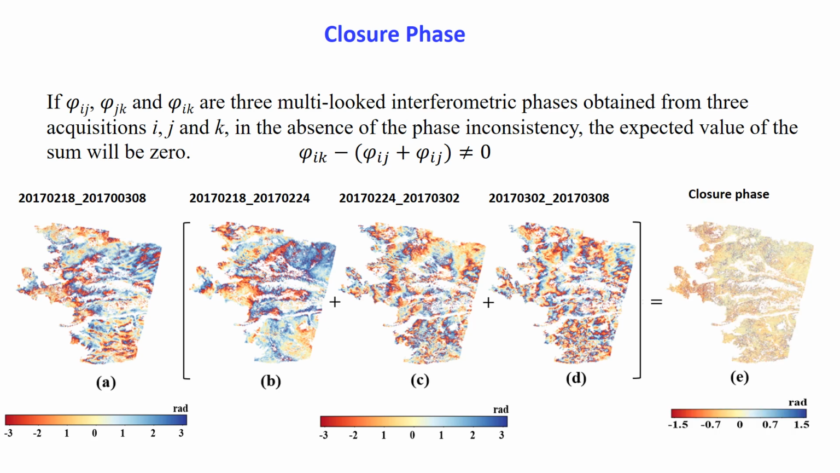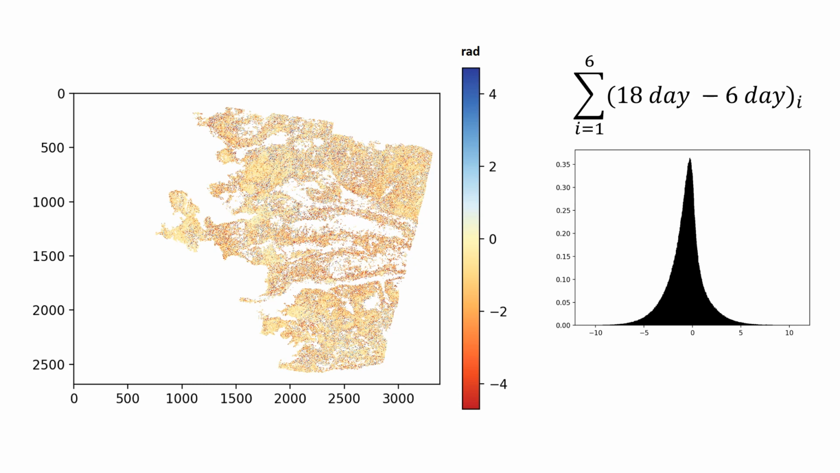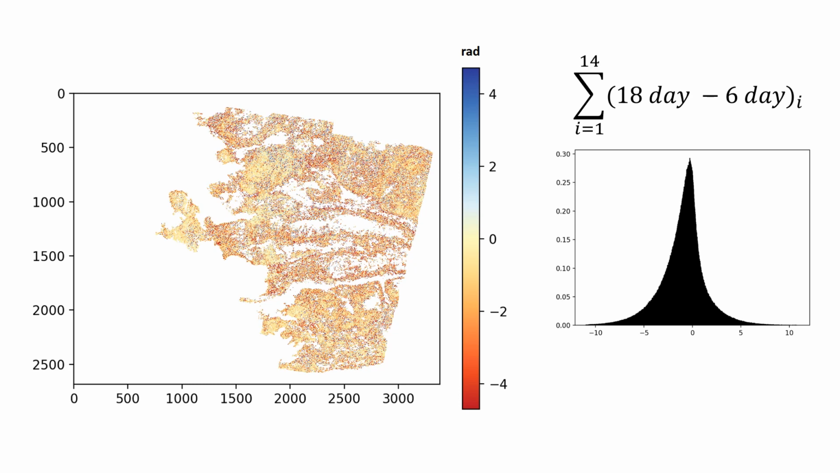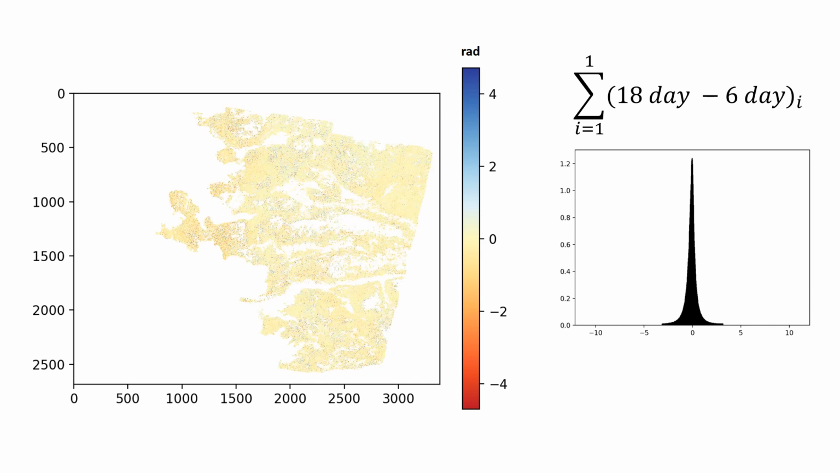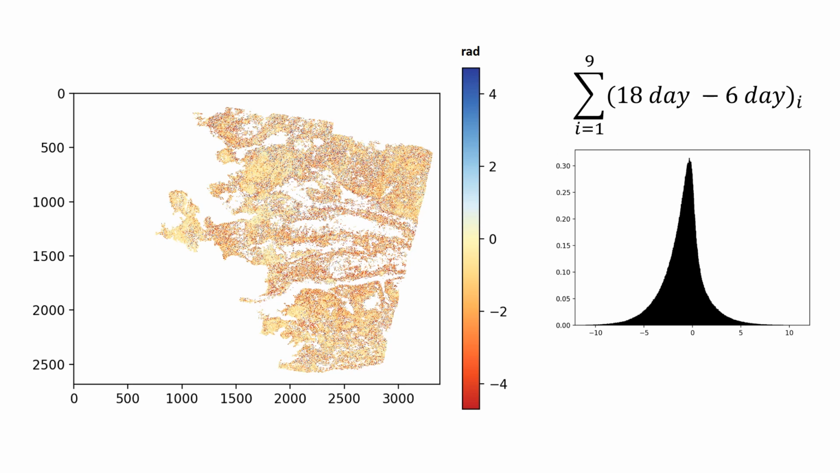These residuals are a product of the multi-looking and are mainly associated with the changes in the soil moisture and in the water content of vegetation. In this animation, you can see how these phase residuals are being accumulated in time. Although the amount of the closure phase is small in each individual loop, its accumulation in time can significantly impact the final estimated velocities, particularly for applications where millimetric accuracies are required.